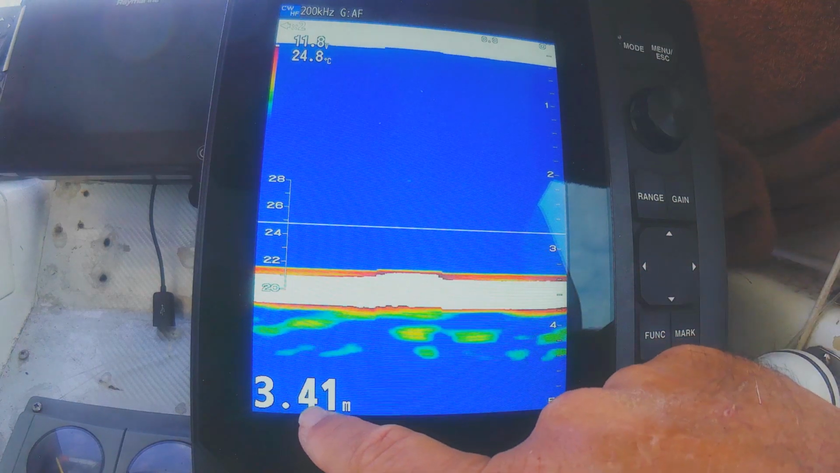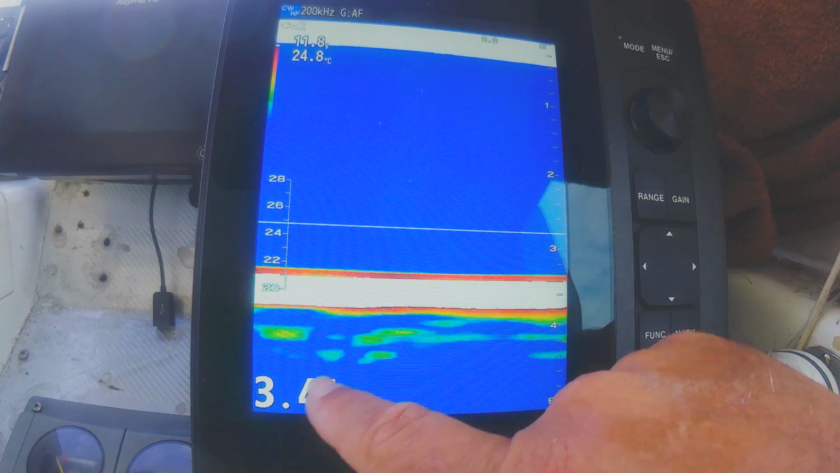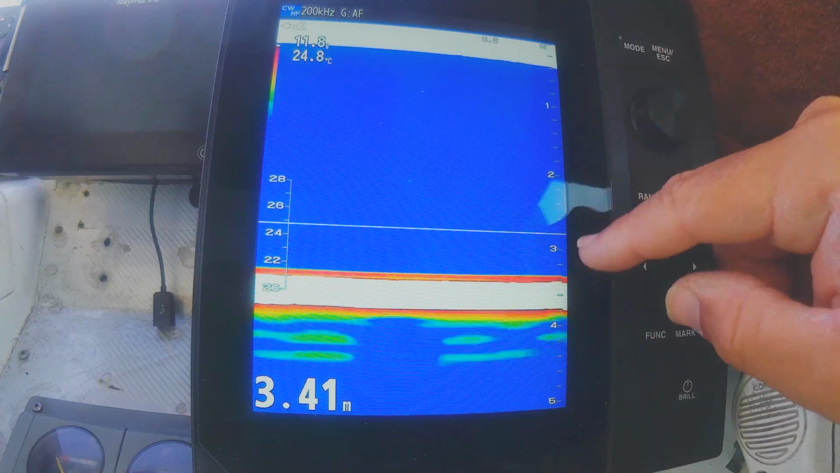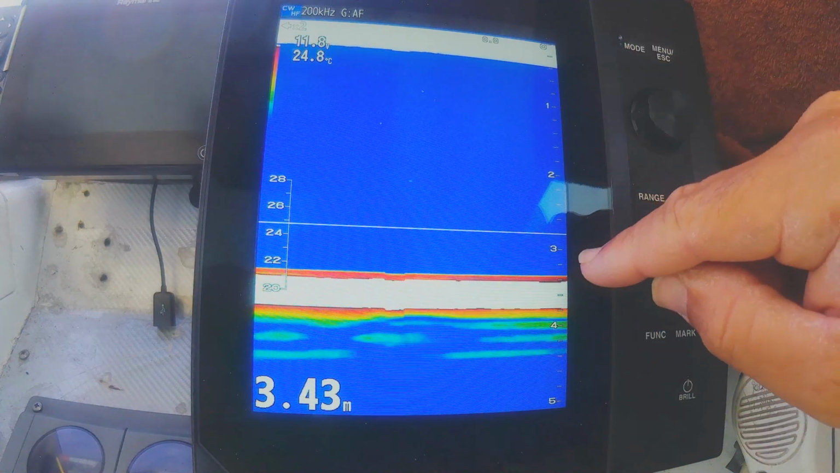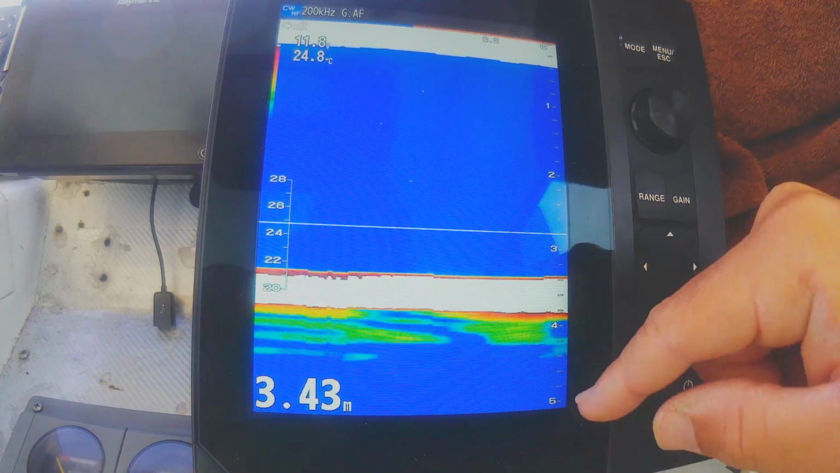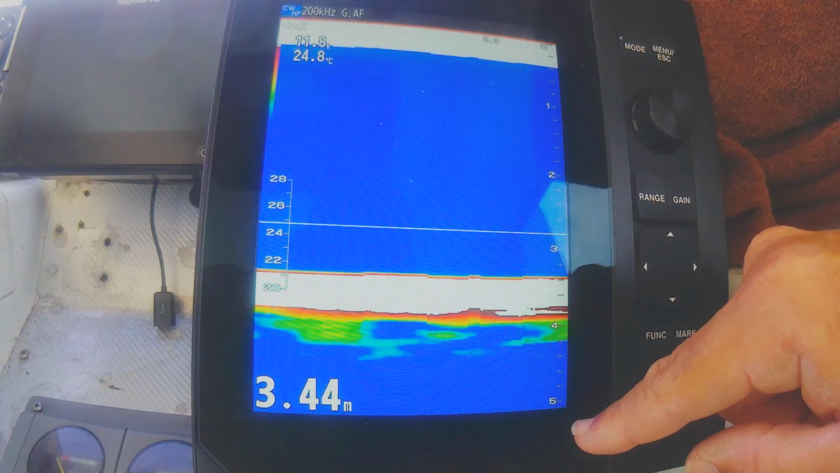My bottom is 3.41, so I've got the small numeral size. There you can see it's 3.41, and I've found that the gradients on this unit are way more precise than the old series of 585, 588s. Say you're in 62 meters and you're on a 0 to 60 range, you'd still be marking it.